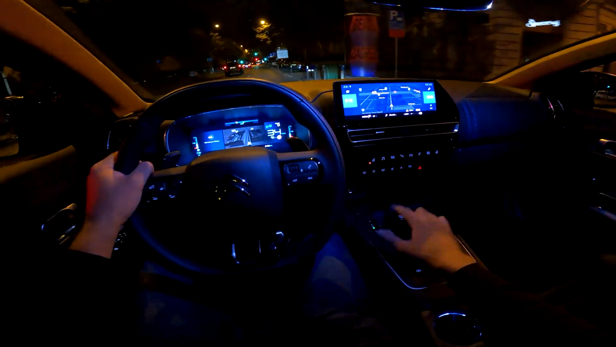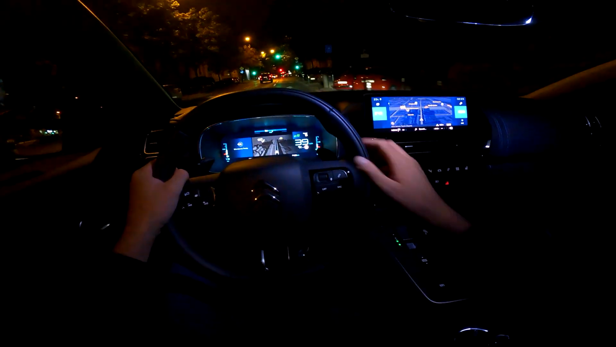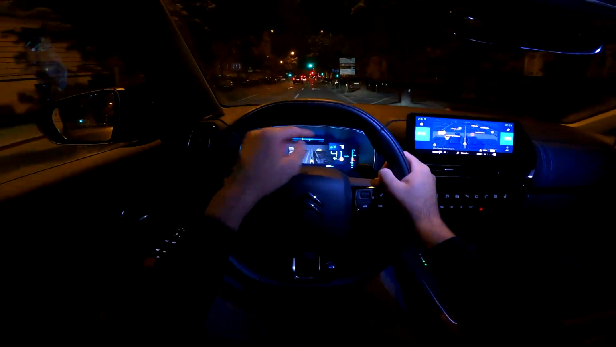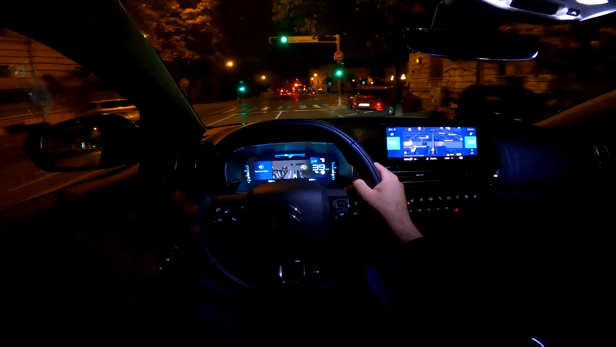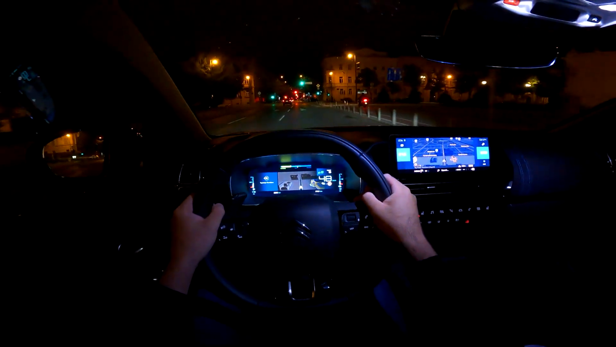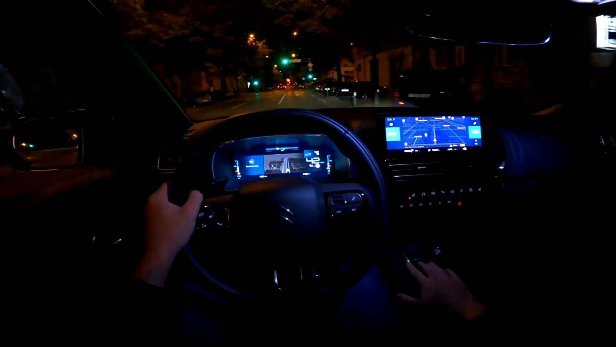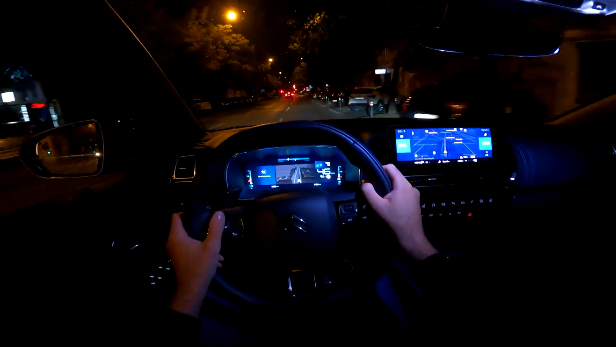Anyway, speaking about the modes, I will put the hybrid mode on, but I will also press the B button here. Not sure if you can see it, but there's a B button. If you press it, you go into this sort of B mode, where you have more recuperation. And what is also cool is that on this view you can see the charge. So for example, now I am in the B mode and I will release the throttle and the car starts to slow down. So that's quite cool. Back to the standard hybrid mode.